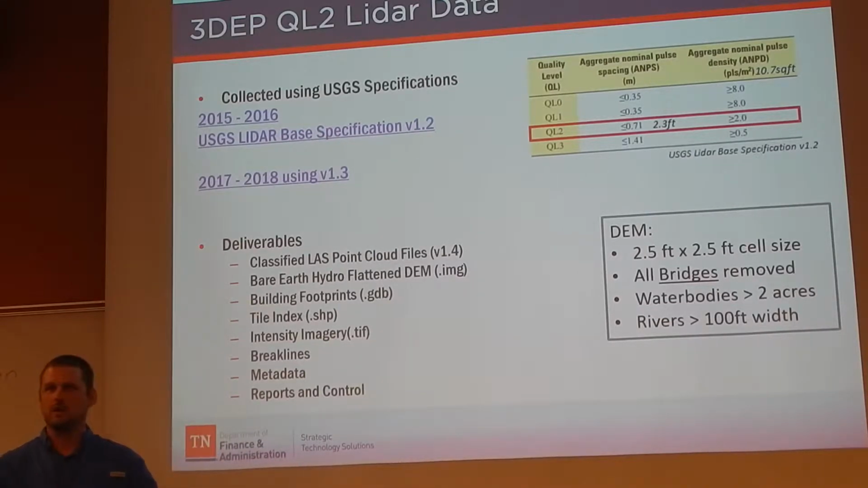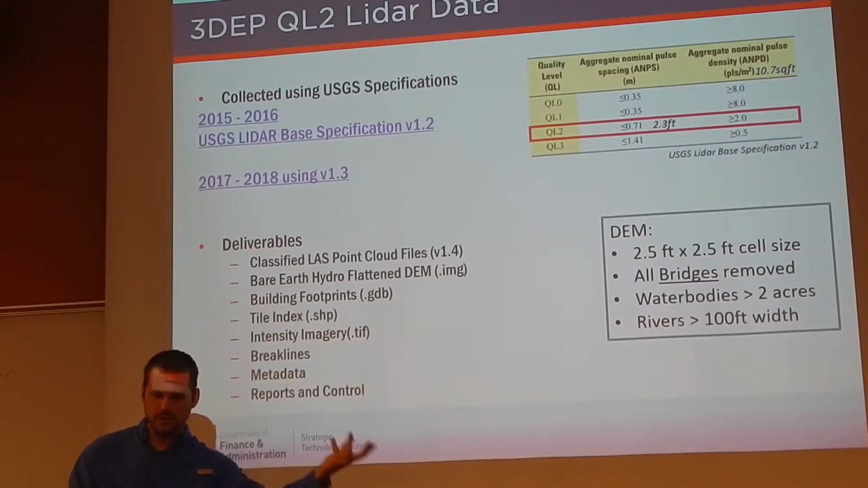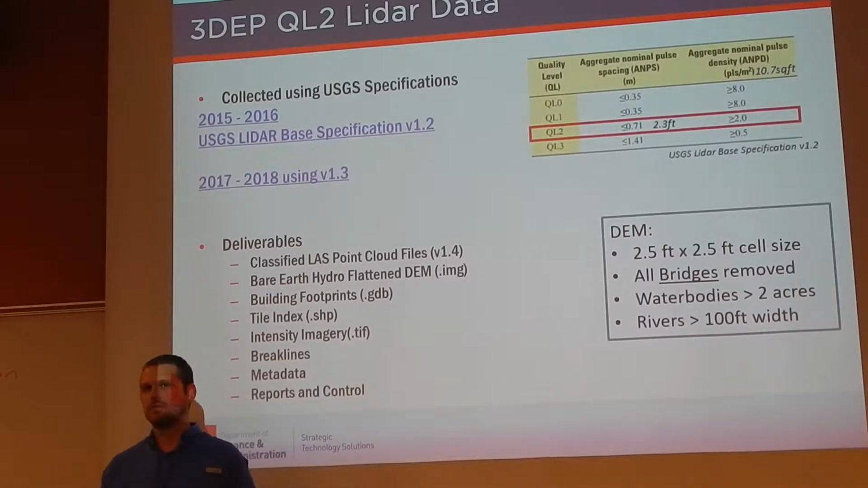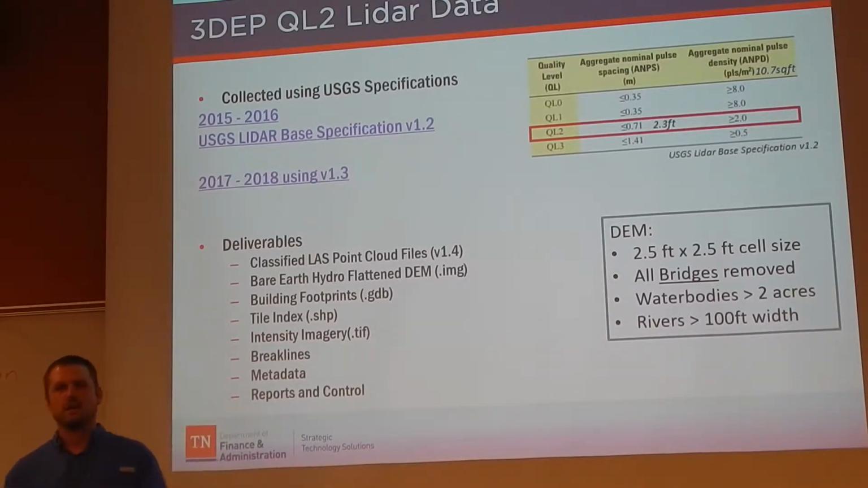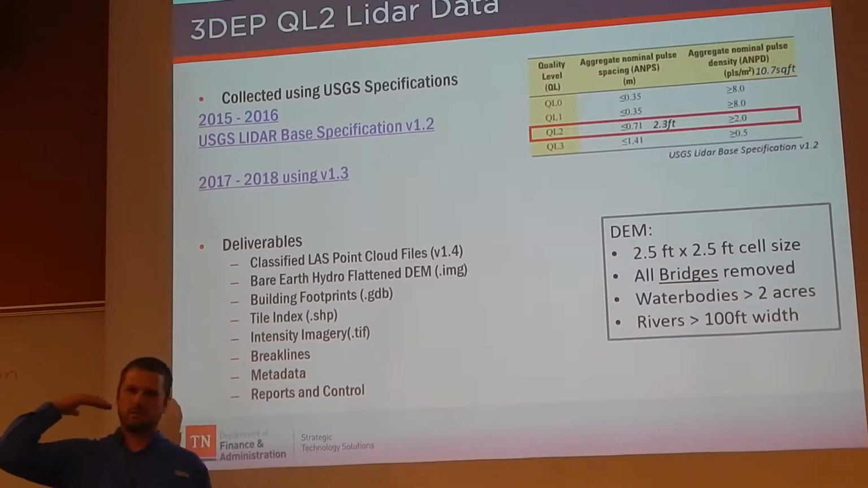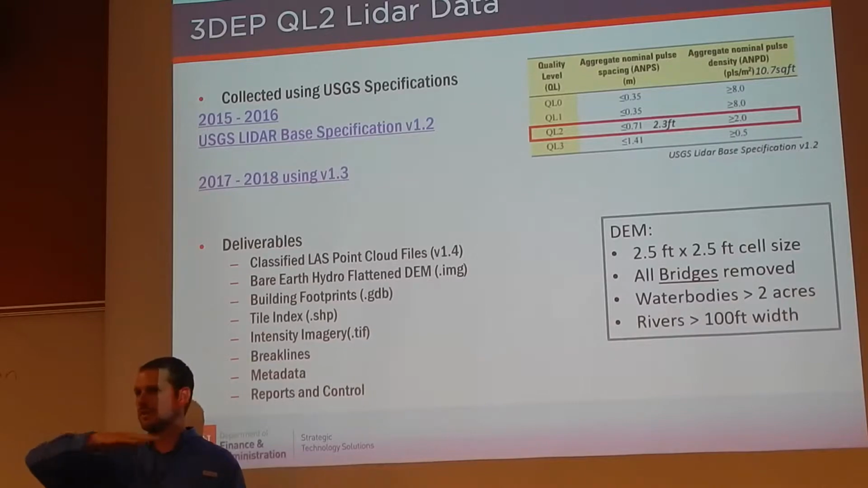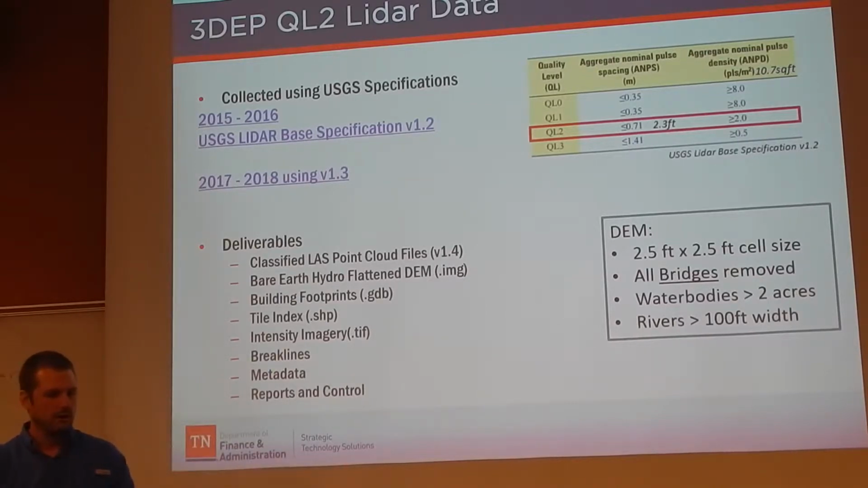But in our DEMs, all the bridges are removed, and that's per USGS specifications. Also, water bodies that are greater than 2 acres and rivers that are greater than 100 feet in width have been flattened. So what that means is that if a pond is over 2 acres, it would have one single elevation value. We also got building footprints.